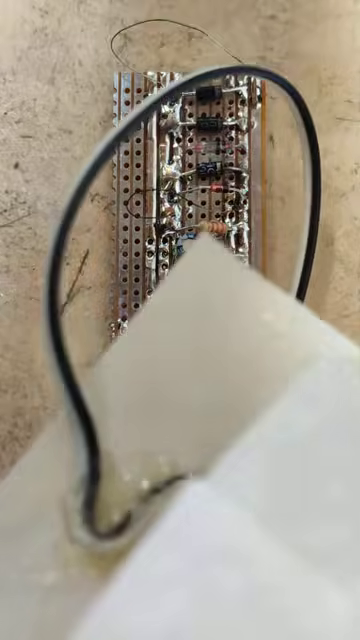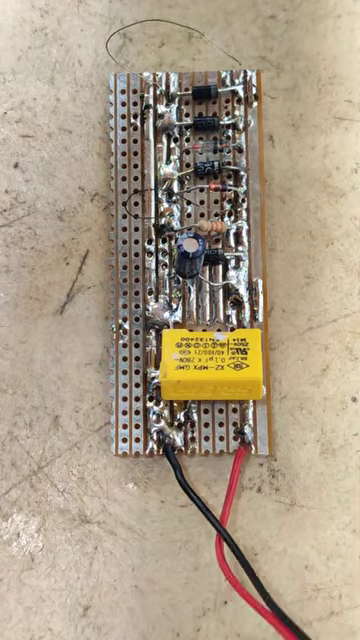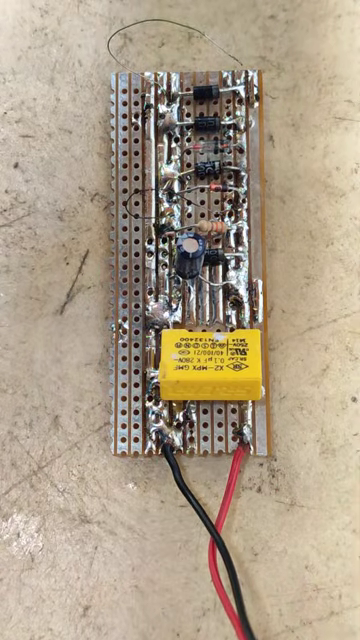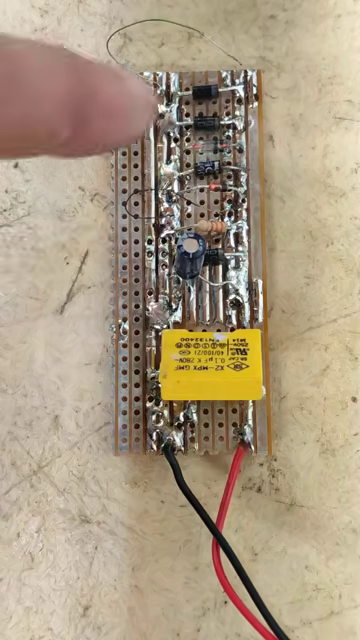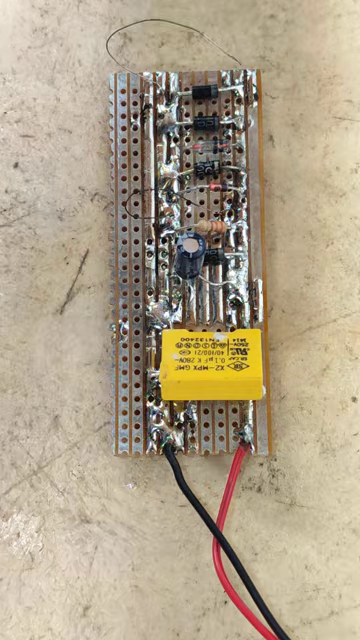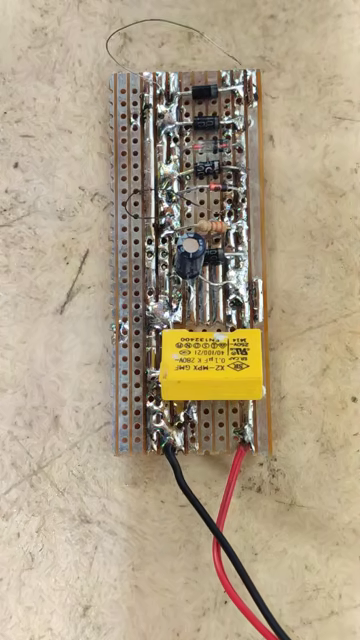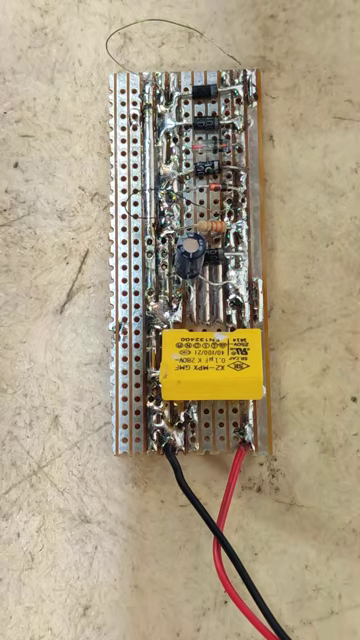As I explained, this is the state-of-the-art unit that we use for current, voltage and short circuit protection, so it doesn't do any harm or damage to the board that you're testing. Now I'm injecting the voltage into the board, and I'm going to switch on the thermal imaging camera.